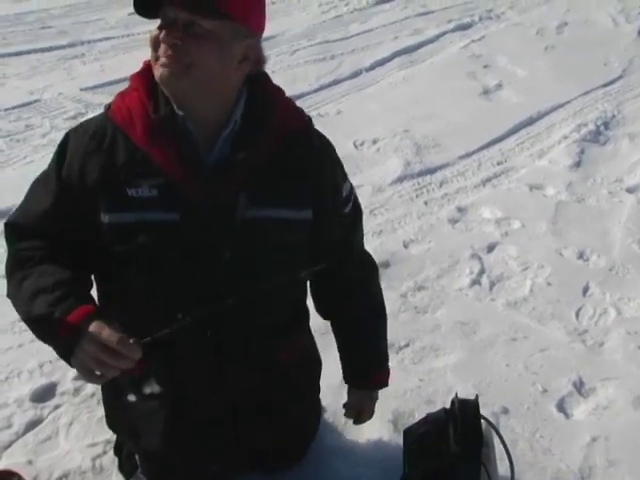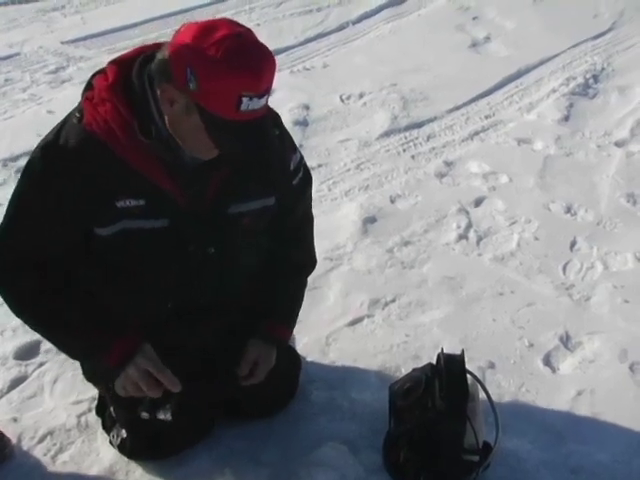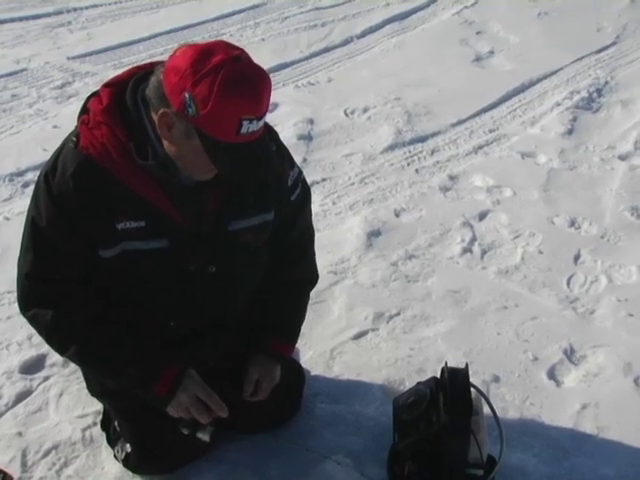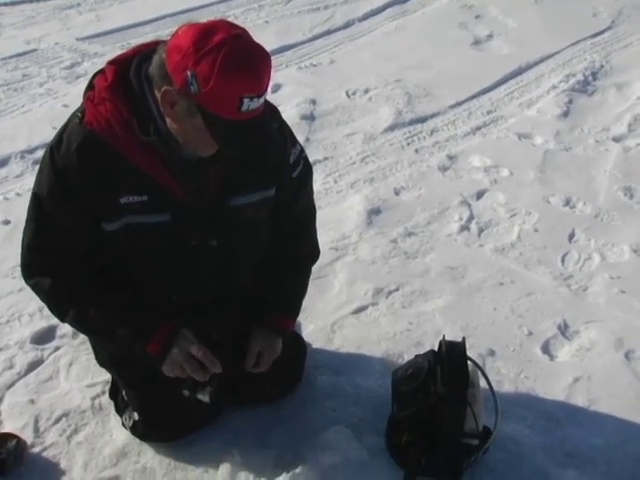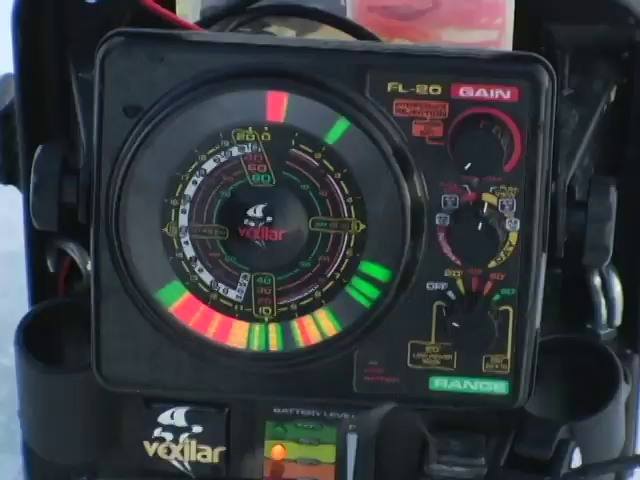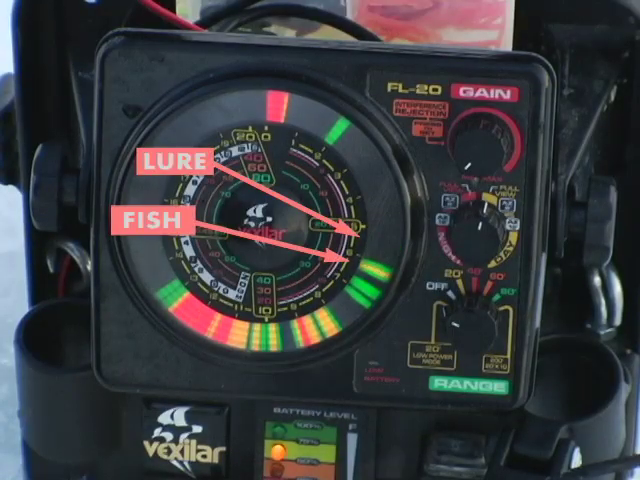I'm getting pretty anxious to get down there. Oh, I missed him. You missed him too, but that's all right. Let's see if he'll come back. He'll probably come back. Here he comes. There he comes. He's right on it.